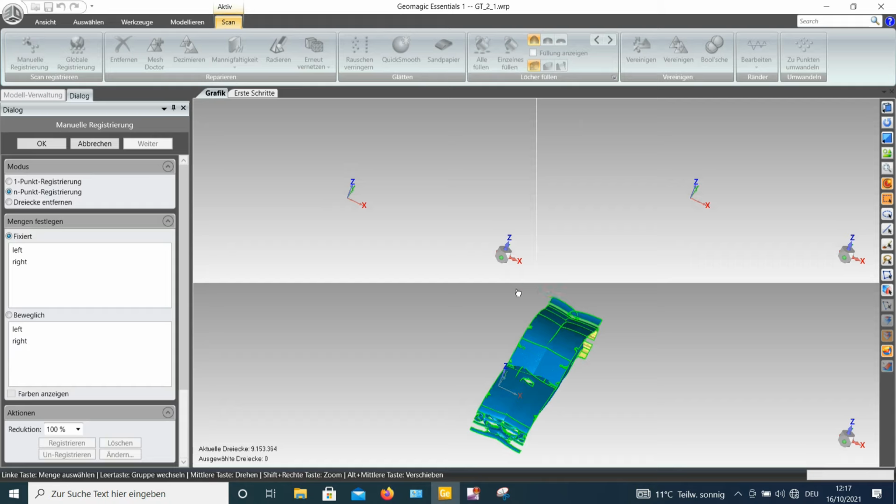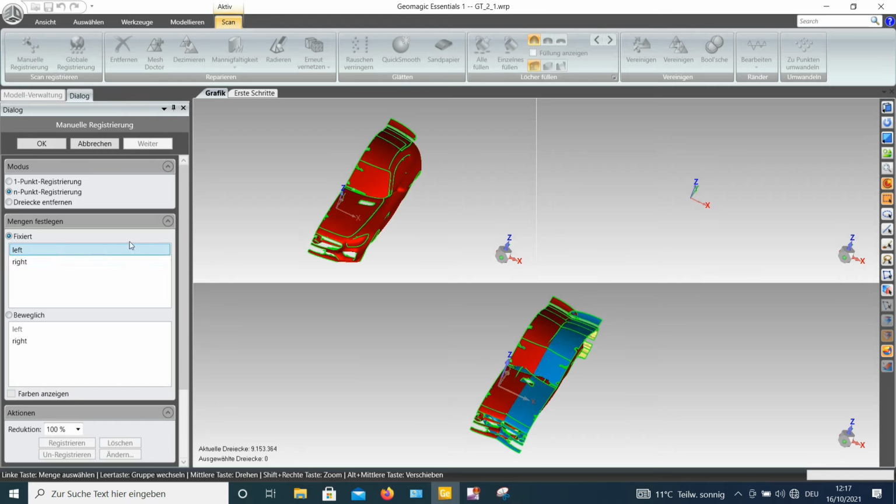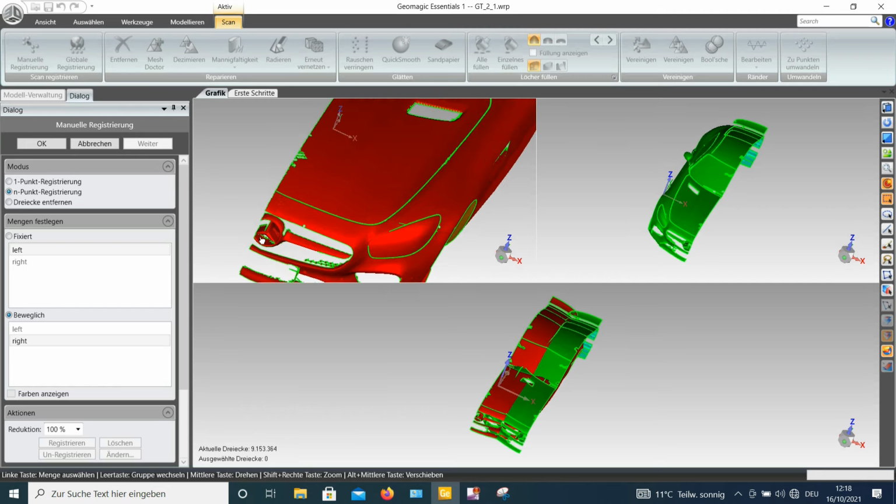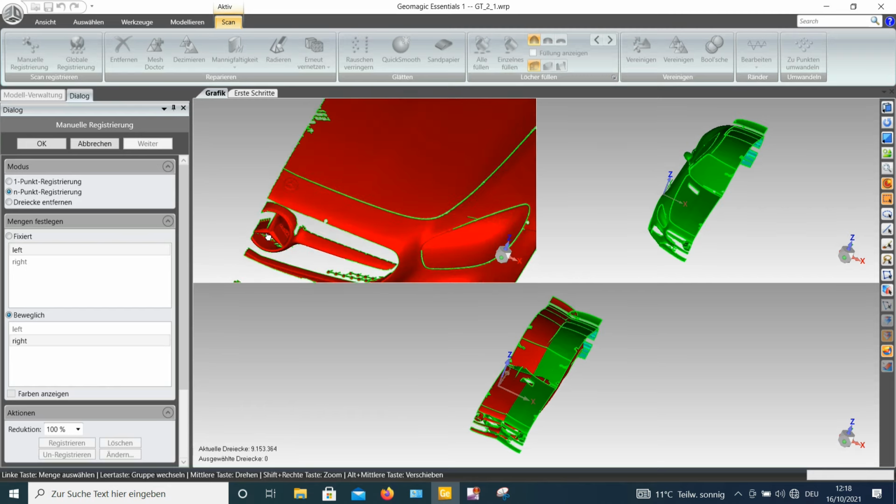First I will have to manually pre-register the scans. You cannot do global registration first. I will select one as fixed and one as movable. In this case it actually doesn't matter. Pre-alignment will be done just by 3 points. That's the endpoint option. You can try to do it with the 1 point option, but I'm not expecting that this will lead to good results, because that is not really a 100% symmetric geometry. It's near, but it's not perfect.